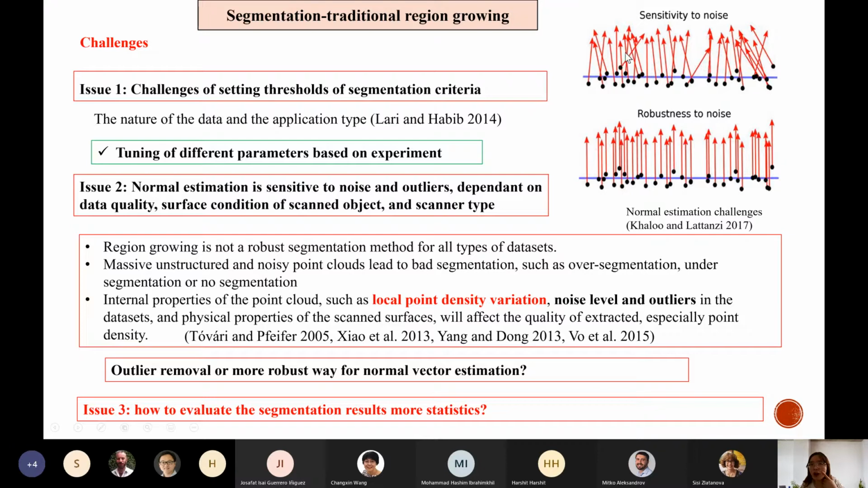If there is a lot of noise, then the normal estimation could have problems and is not very robust. So we need to make some adjustment of the normal vector estimation to make it more robust to noise. So when using the region growing, these are the two problems that may be addressed in the future.